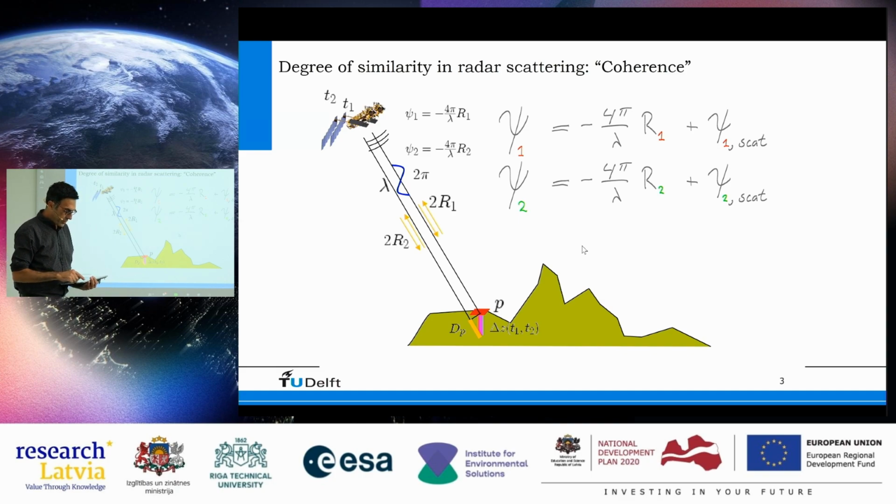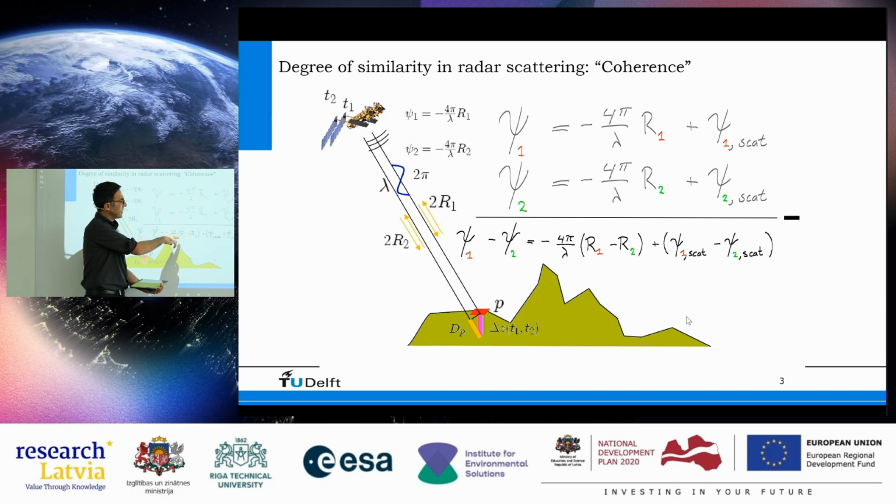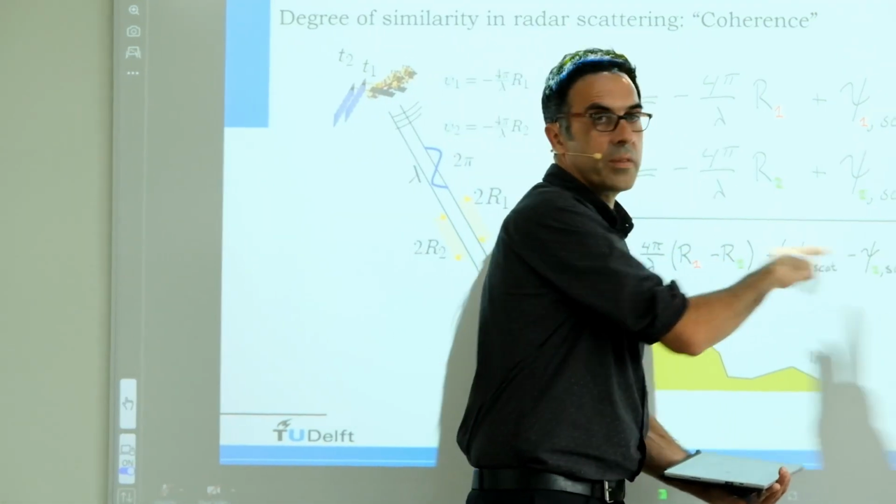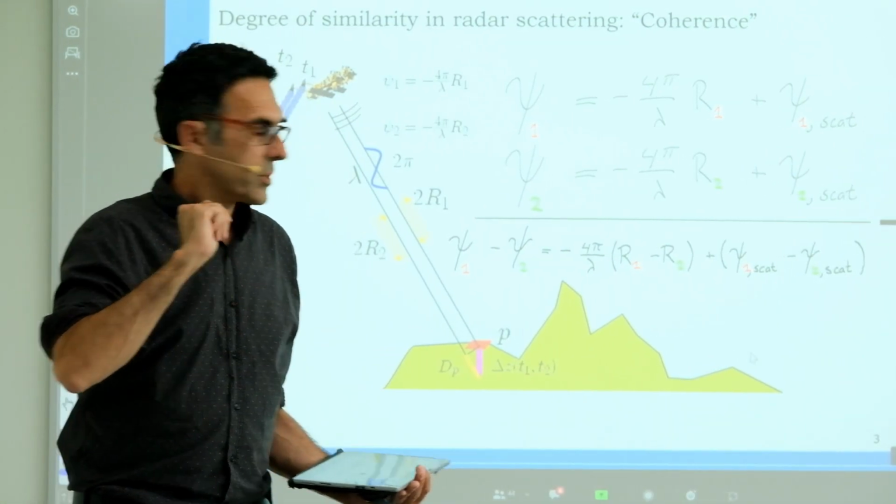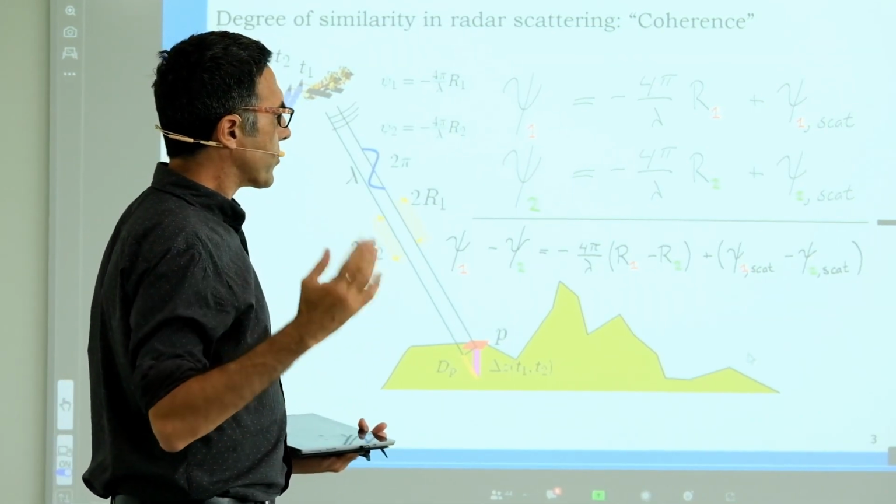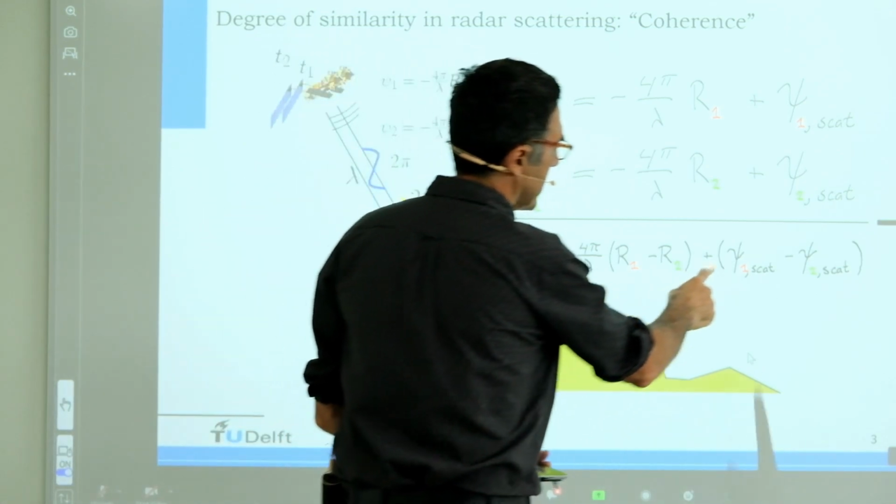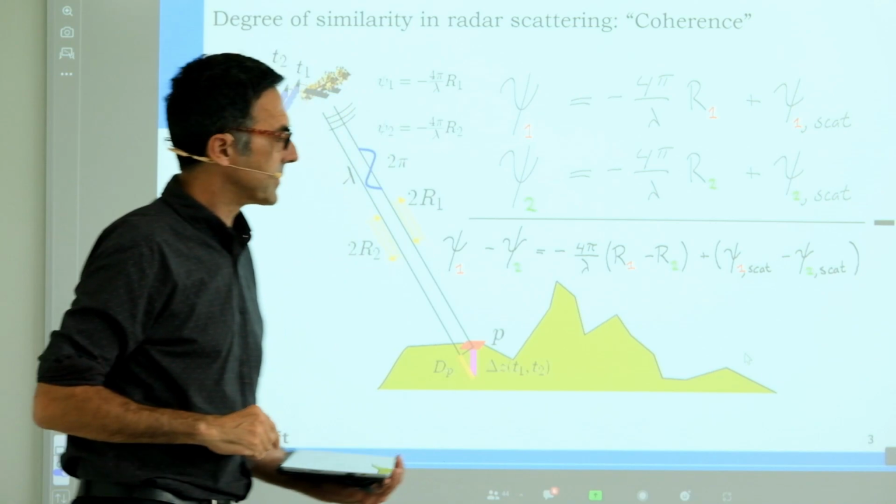Now, one thing I could do, what I do actually, is take the difference between the two. I subtract them from each other. And what is below is then the difference between the two phases, which is the difference between the distances, but also, of course, the difference between the scattering phases, right? Now, in response to your question, suppose that nobody moves and the scattering phase stays the same. If that would be the case, then this one minus this one is 0, and the whole thing is irrelevant to me, right?